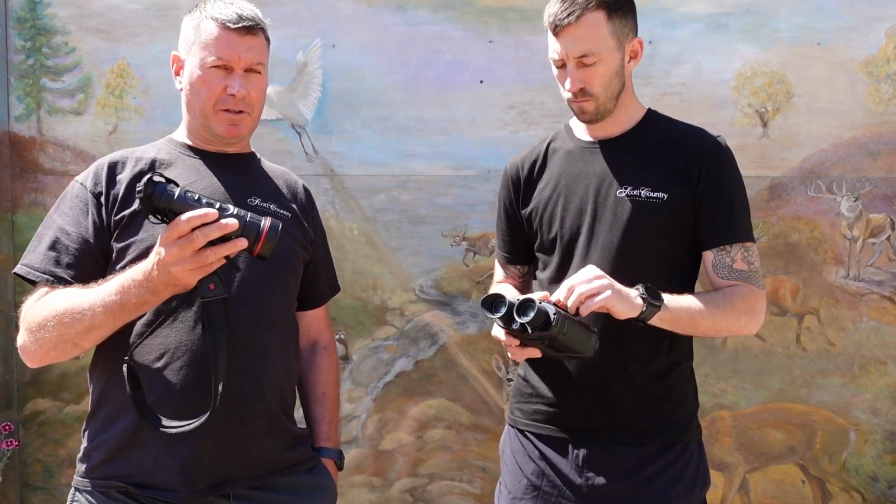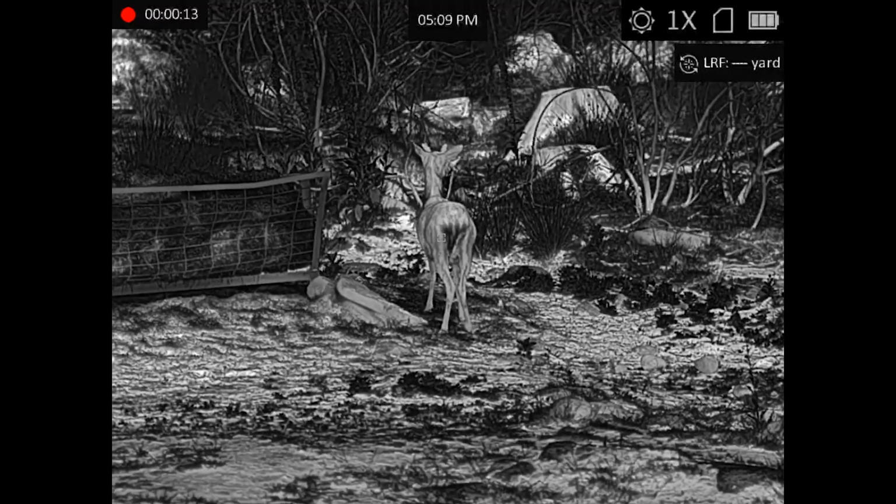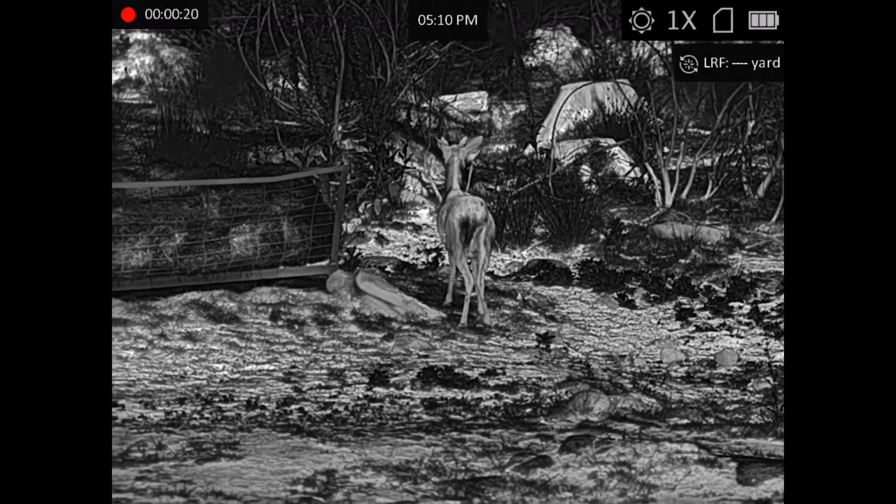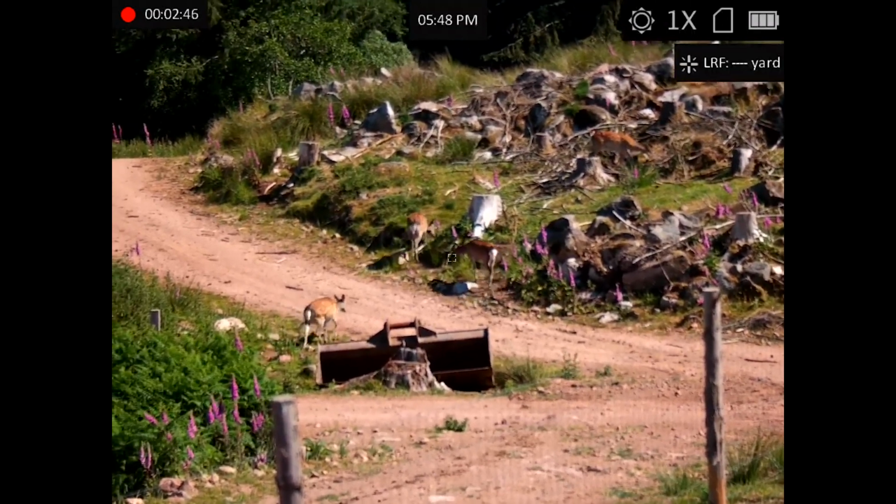Yeah, just before I go into the FQ50, we spotted some sika deer earlier, and it was useful going on to daytime mode on this because we could identify the back end of the deer to distinguish between a sika and a fallow, which are quite similar when you look at them, especially from a distance.